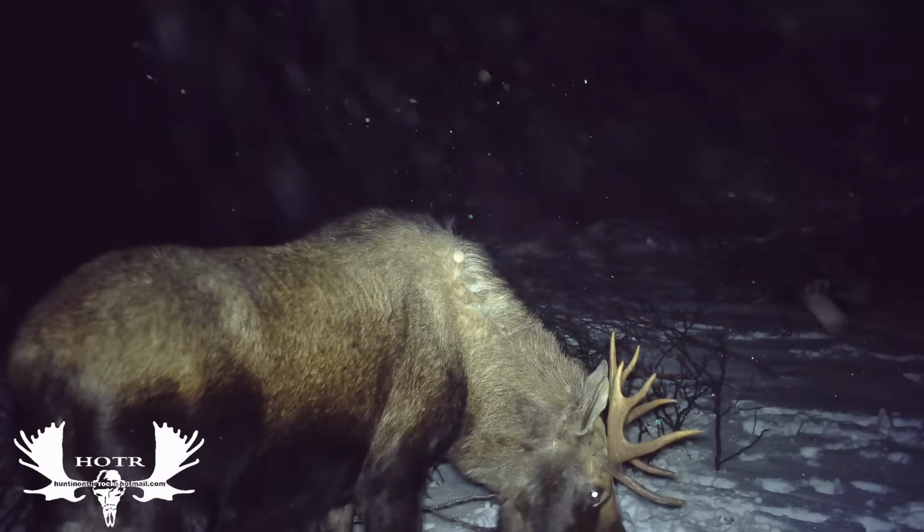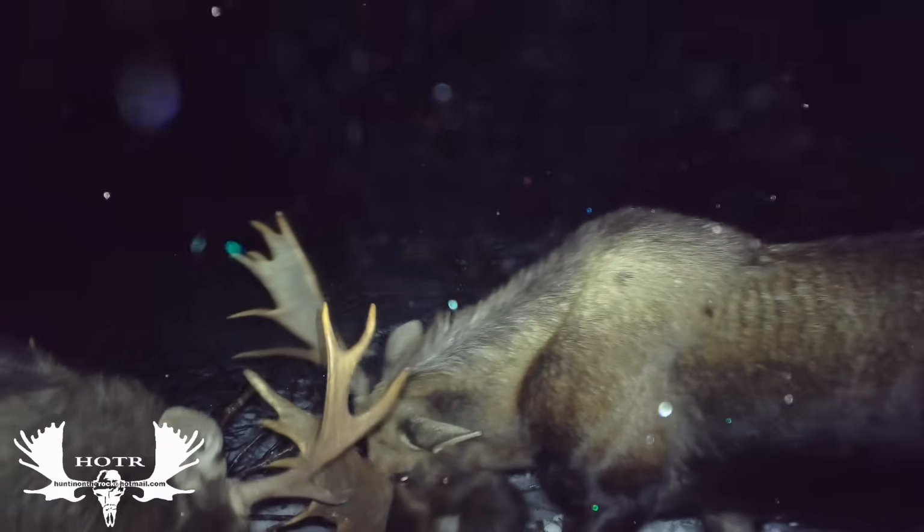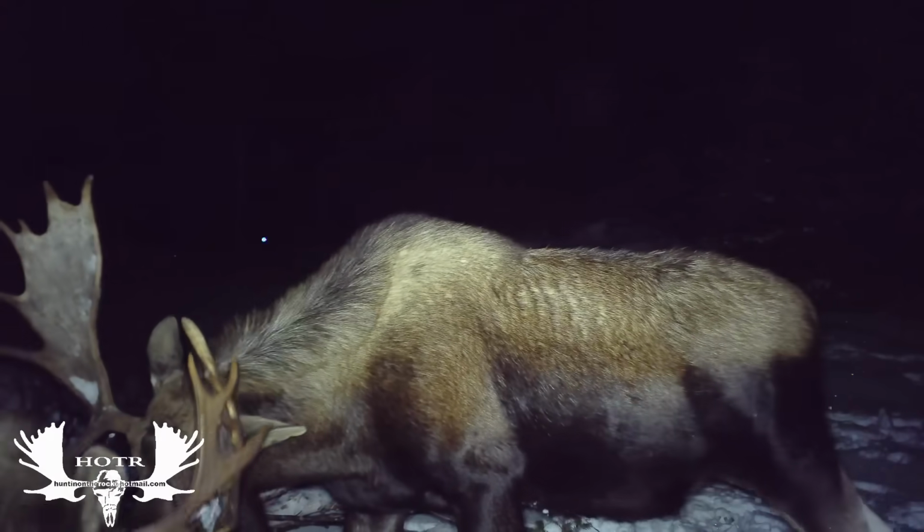Seeing it was so late in the season, I was just hoping that this was going to be the time I was finally going to catch moose dropping their antlers on video. And I was just excited when I was watching this footage after I checked my trail camera, just waiting for any second to see the one antler pop off.